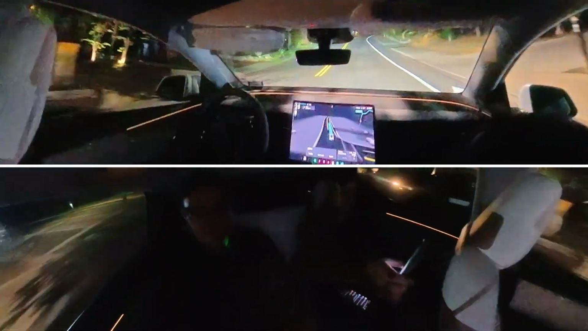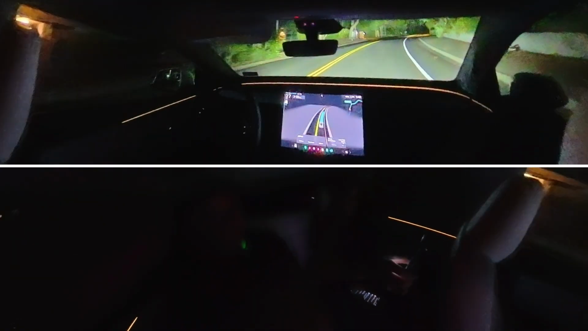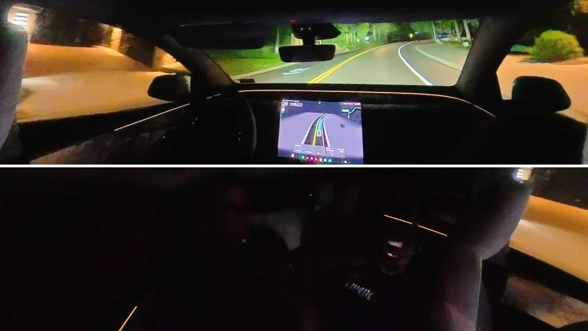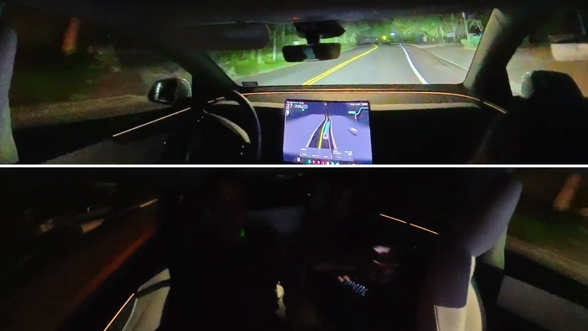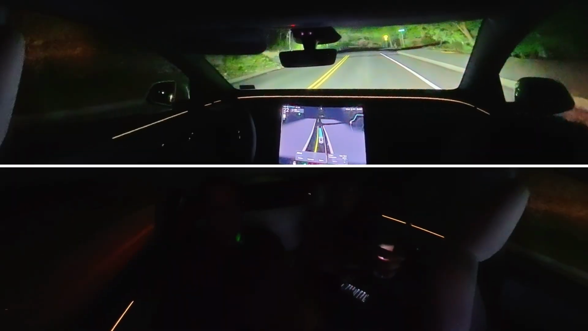All right, so we've got about 4 minutes left here. And we're going up a hilly road, actually a pretty steep incline. Yep, and waving back and forth. Oh, we got a turn here. Yeah, so we're going to be making a right here.